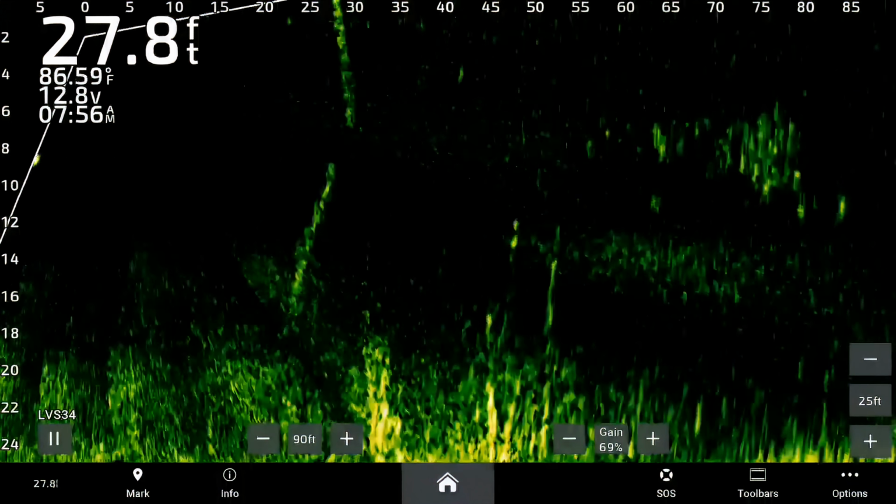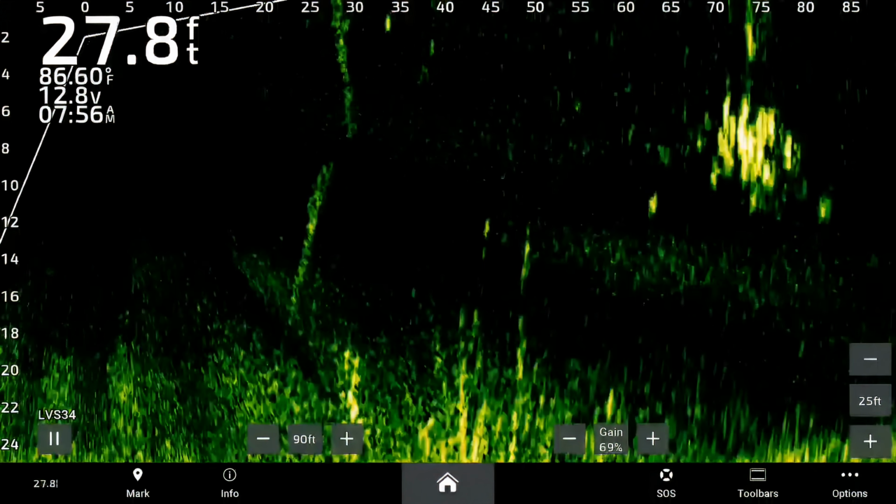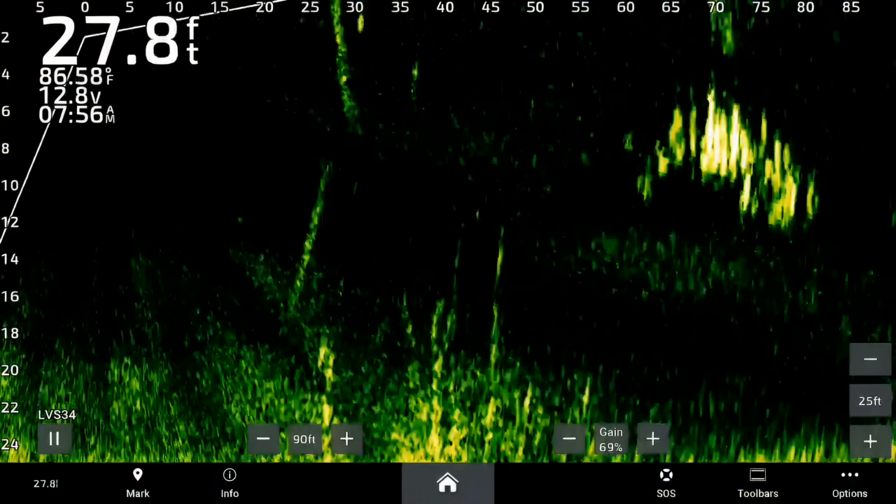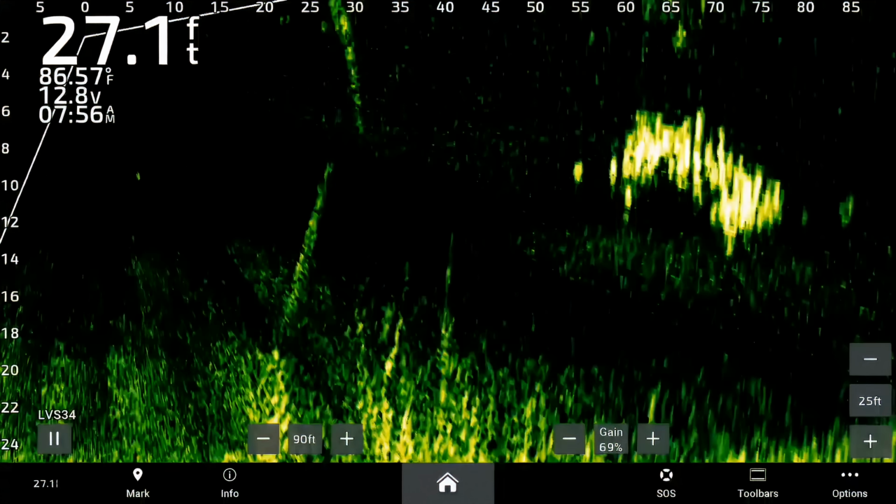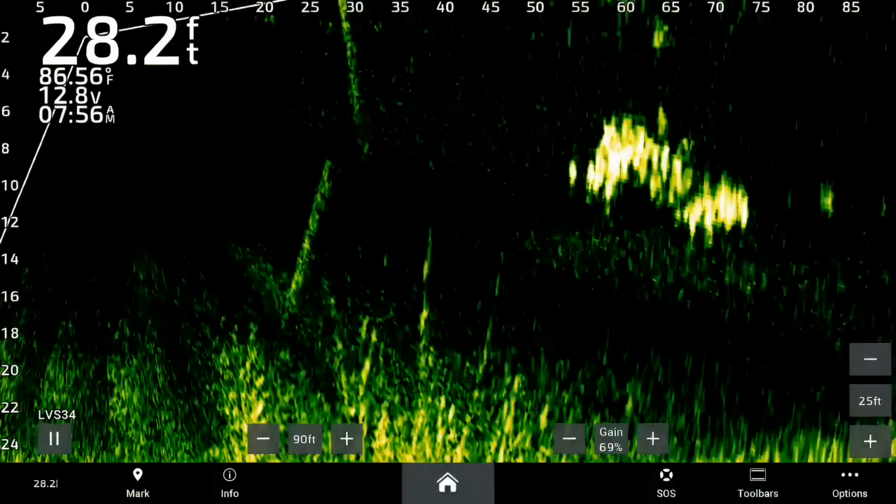So check out the picture on this lake. Same settings, haven't done anything different. Look how clear it is. You don't have anything obstructing the transducer. So it's all open water. There's no sediment in the water. There's nothing like that. There's some shad, but it's very isolated shad.